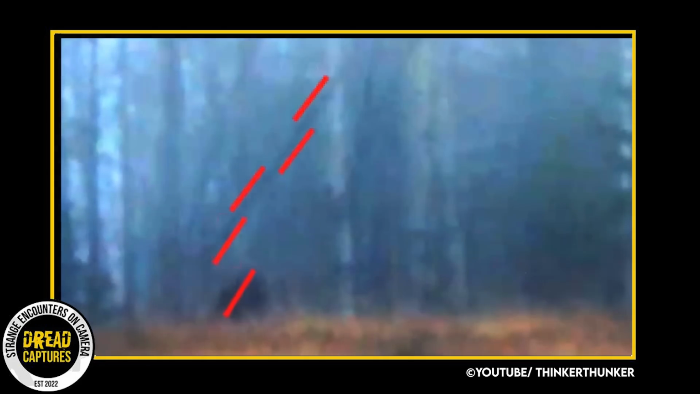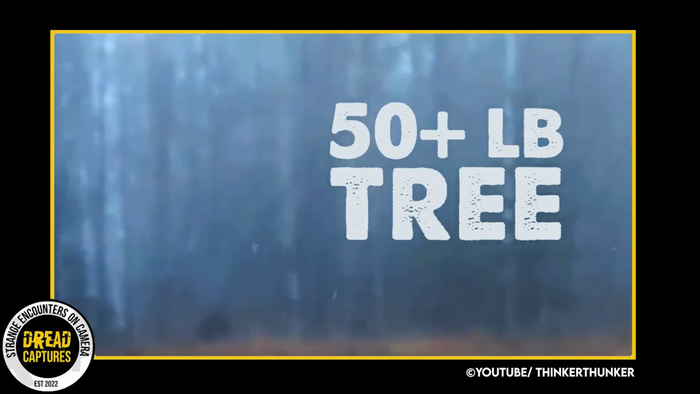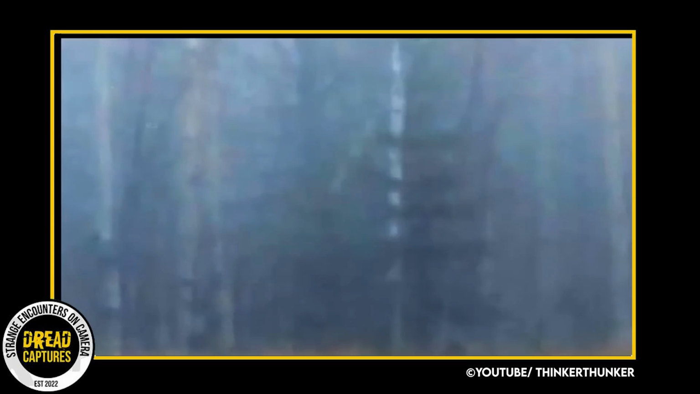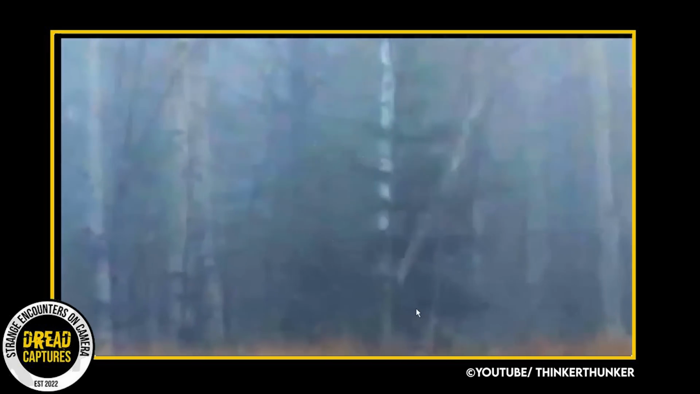determine that the tree being thrown is at least 4 meters long, or 12 feet, and weighs 50 pounds. And he places a lot of emphasis on these being very, very conservative figures. He even offers up a rebuttal for those that say the tree is fake. He explains that sometimes our mind sees things so incomprehensible that it won't even register in our minds.